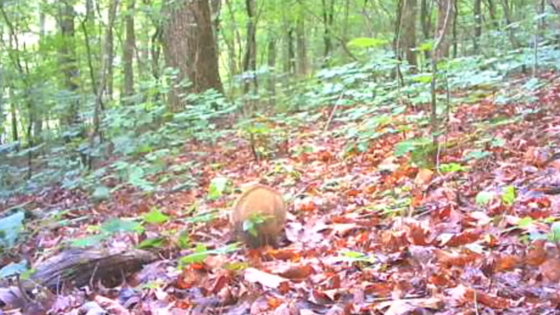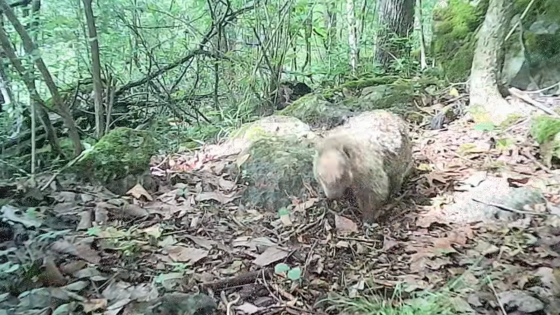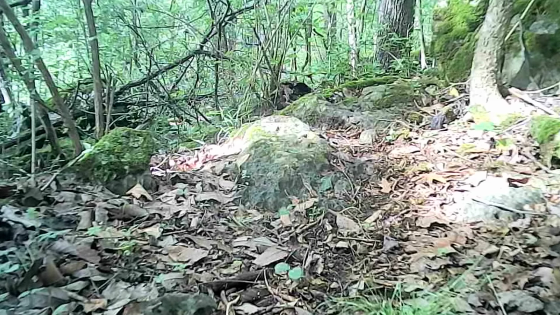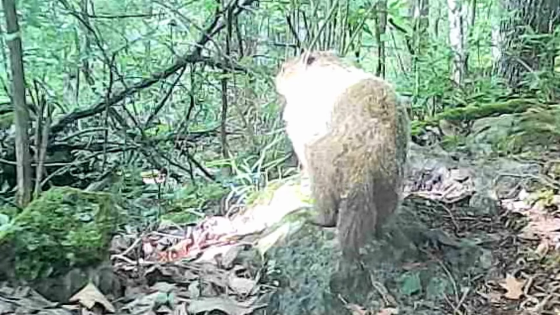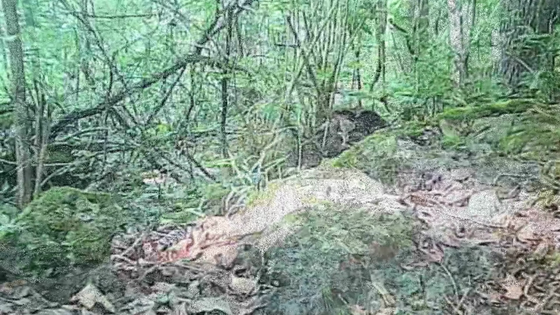And there's a groundhog from the Dirty Dan clan doing his thing. And there's another one. Now this is a young one. A lot of young groundhogs this week. Must have been this year's batch. But all of a sudden they just showed up.